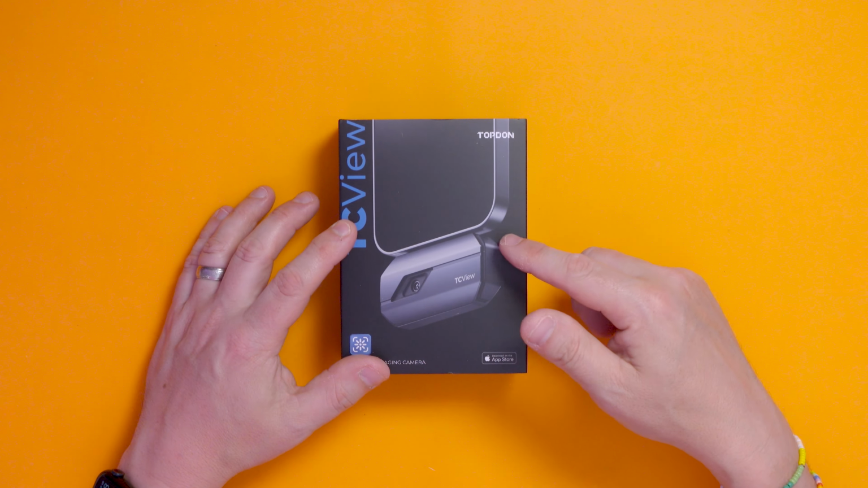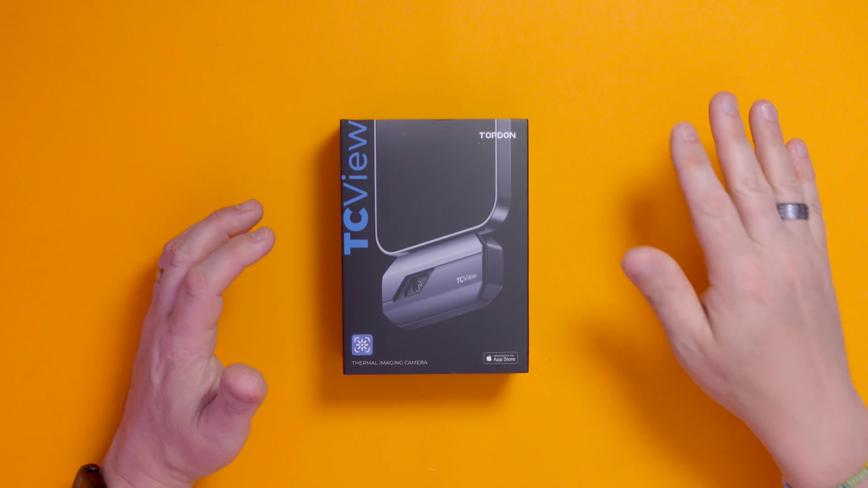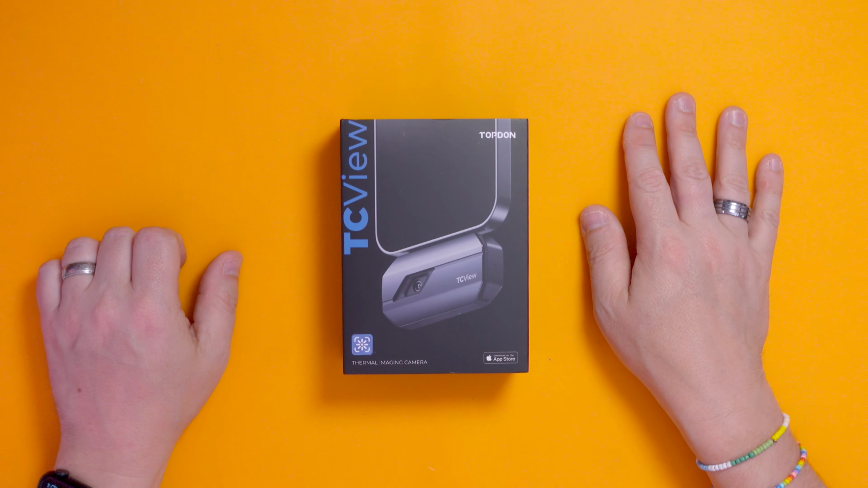Now, this version is designed for iOS phones, so iPhones, and they do a version that is suitable for Android, and it has a USB-C connector, because basically this just plugs into the bottom of your phone through the Lightning connector in this case, or the USB-C connector. So it doesn't matter if you're Android or Apple, you can use one of these, and this is the one for Apple.